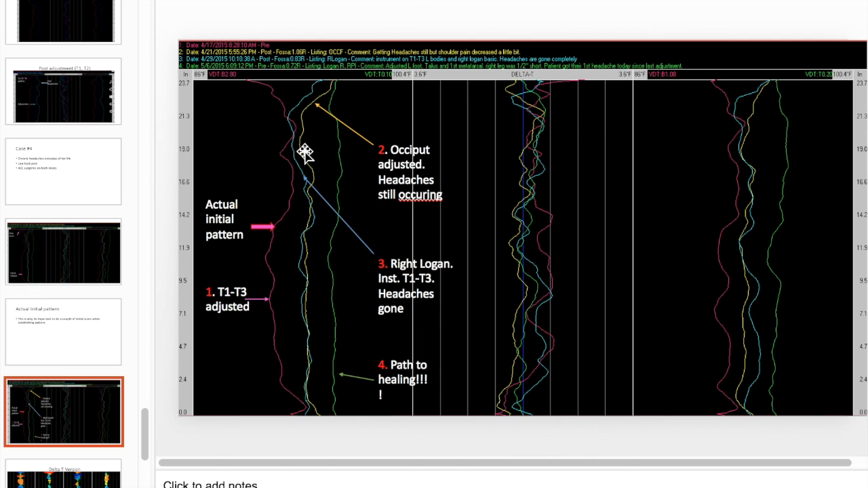So now I'm like, oh, what do I do now, right? So I was like, oh boy. So I did a little bit of right low again. I took it easy. I did T1 to T3, just did some light instrument work, because she said her headaches were doing better. And then she came back. That green line is the post, and then it straightened completely out.